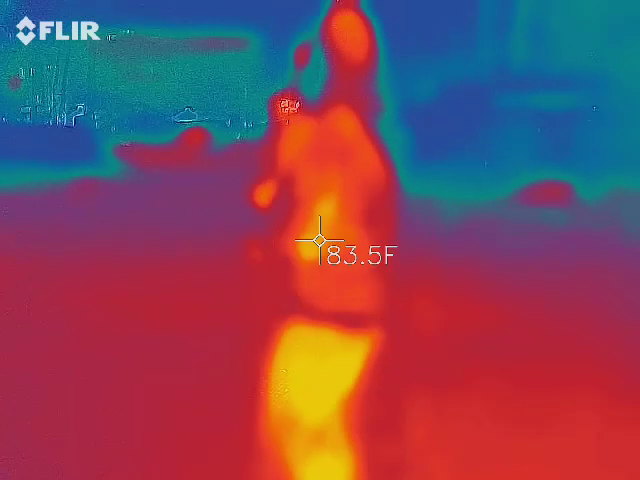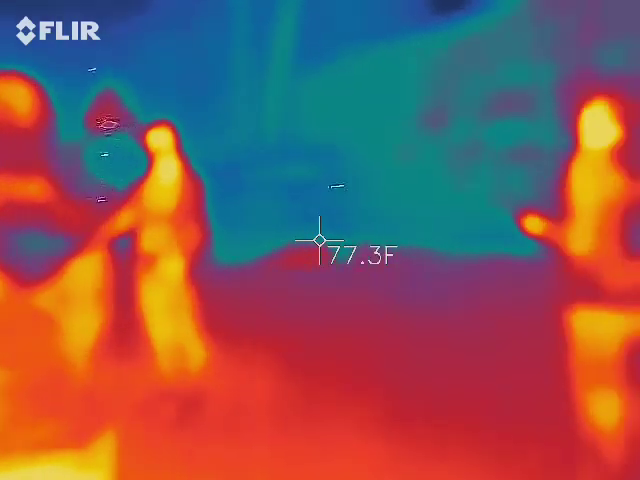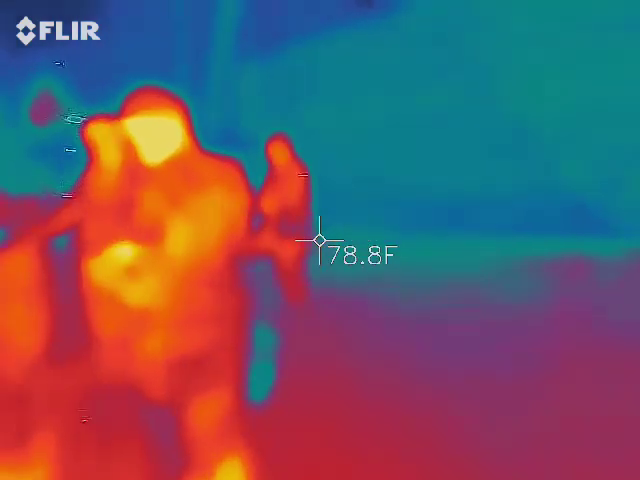There you go. That's the perfect distance. You guys got the gist of that? I know it's super simple, but it's not too difficult to figure out. So just so you can see some evidence of things that I've captured.